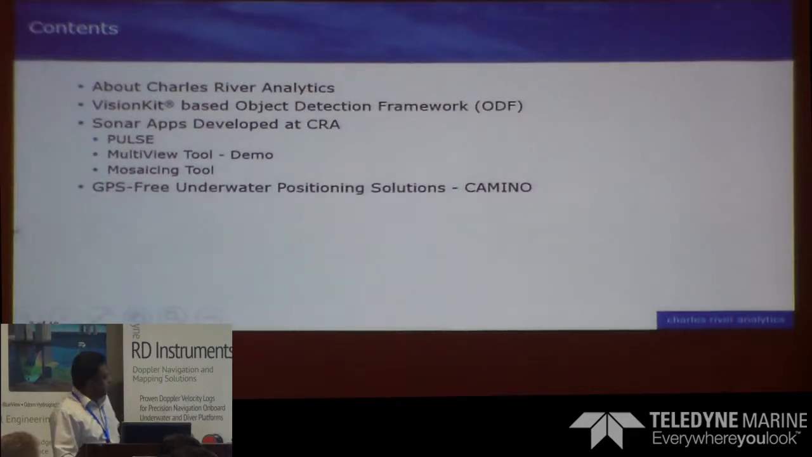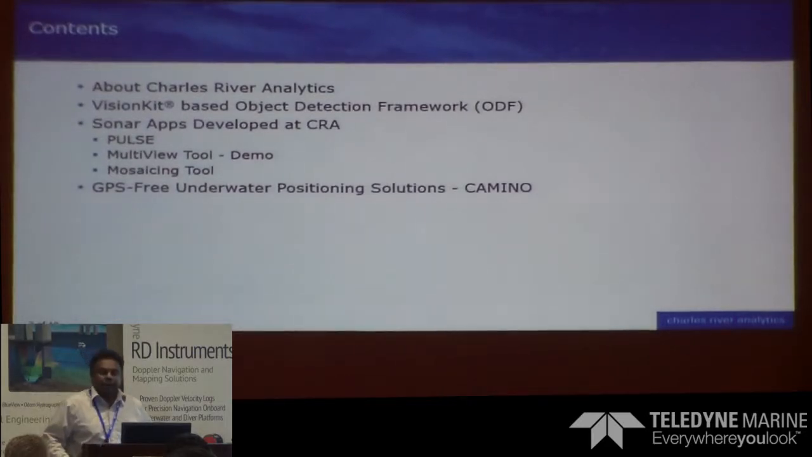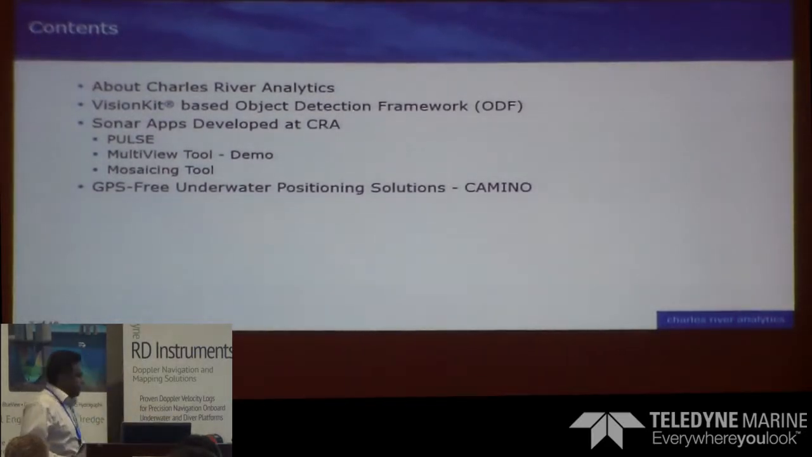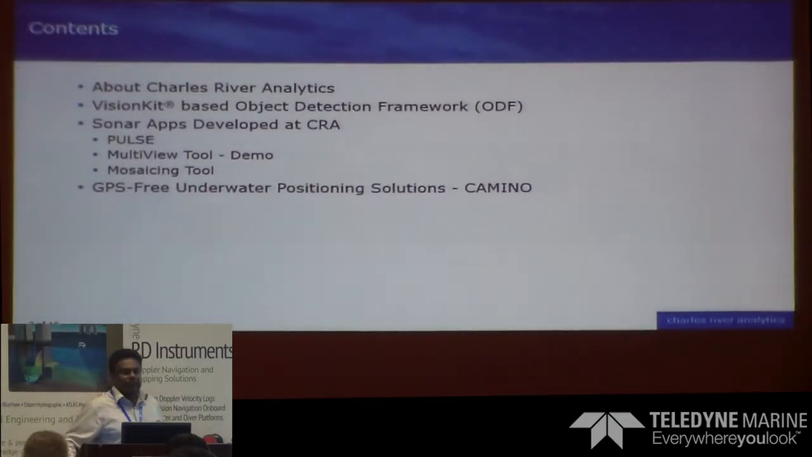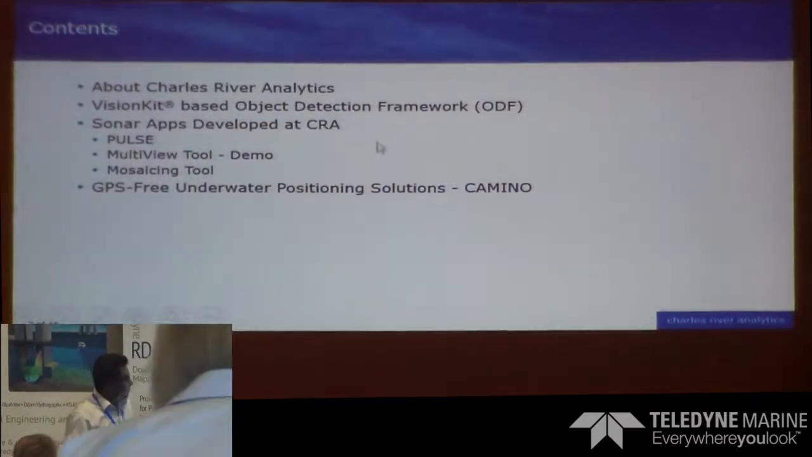Then I will also talk about the underwater positioning system we have put together along with the RDI Doppler velocity log, for a much cheaper price. Compared to the expensive INS systems, it costs 10 times less, and the accuracy is close to the expensive sensors, but not quite there.